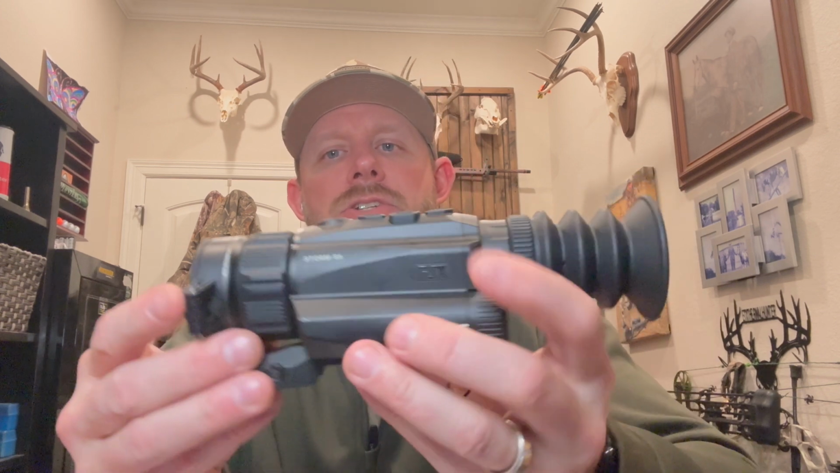I use that quite a bit on nights where it was really foggy or high moisture, and it's good on your eyes. So for long nights when you're behind your scope, it's a lot easier on your eyes. Really like that color palette. So that's your kind of walk around.